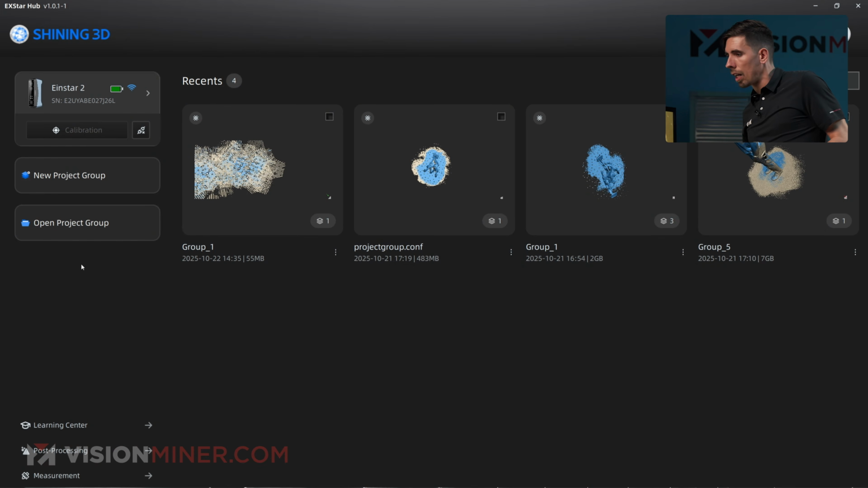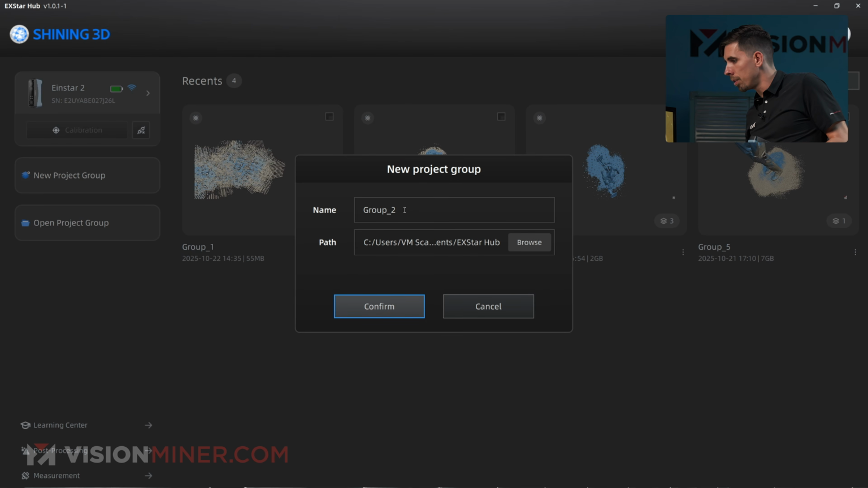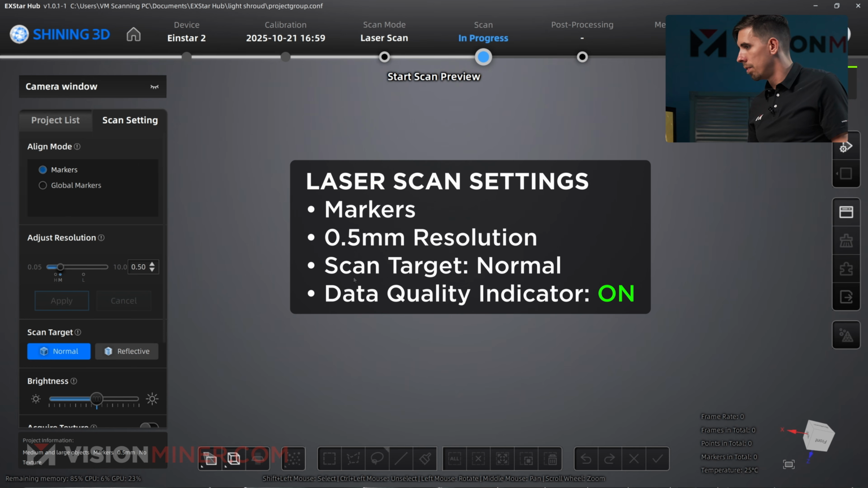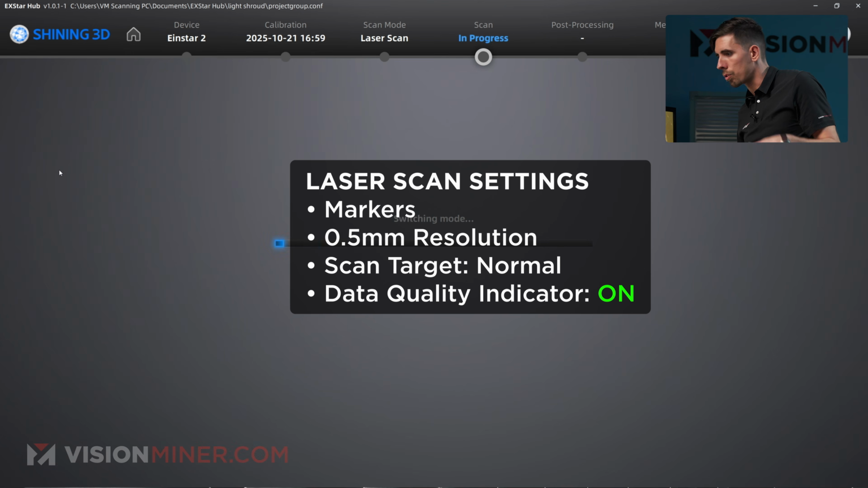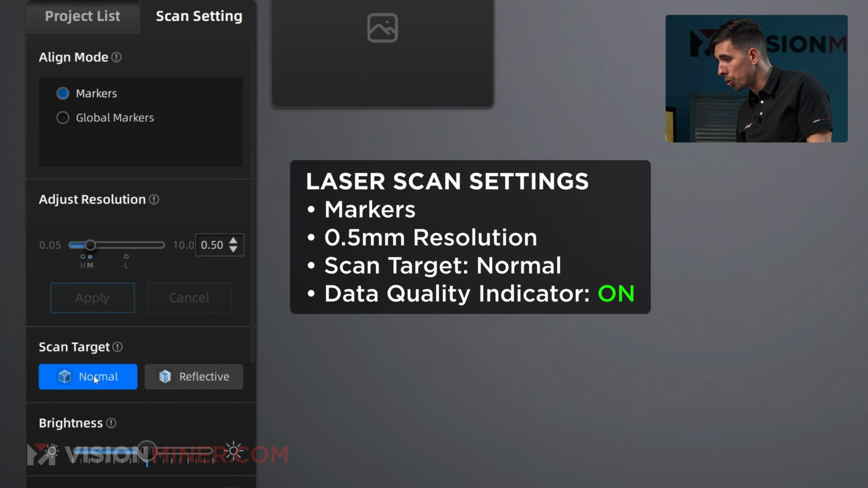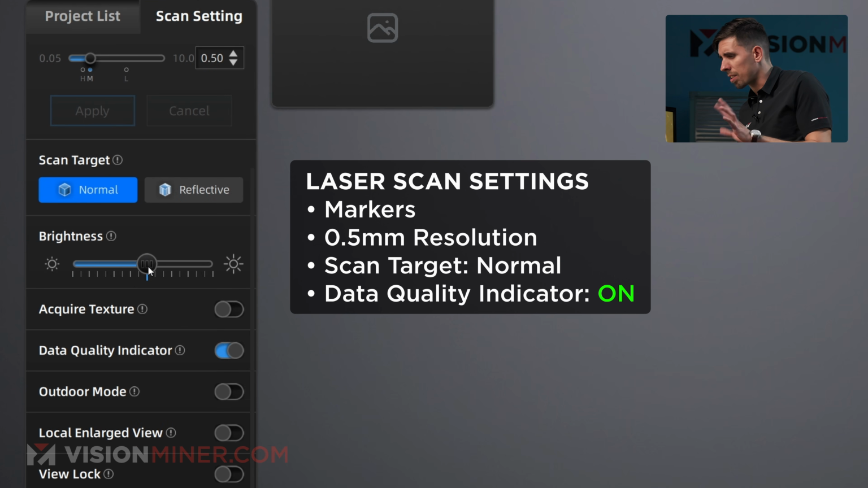And then we can come into the software and do new project group. We'll call it light shroud thing. It's for a studio light. Confirm, laser scan, and there we go. So scan setting is on markers or global markers. We'll just do regular markers. We got our 0.5 millimeter resolution. Normal, I'm not going to switch to reflective.